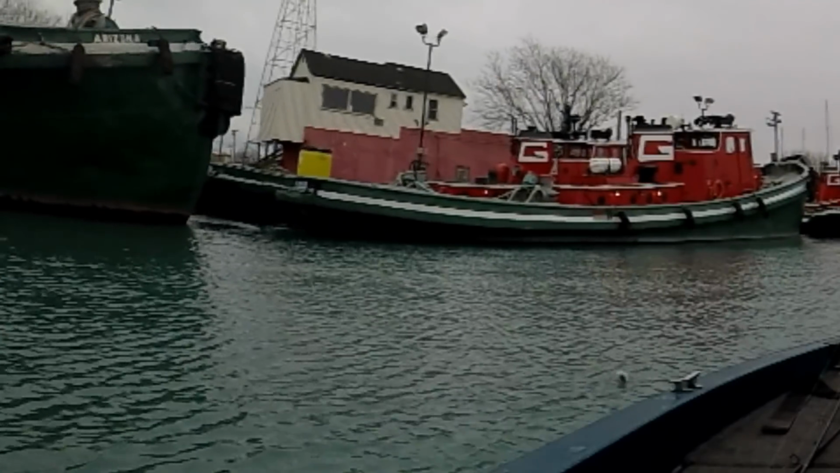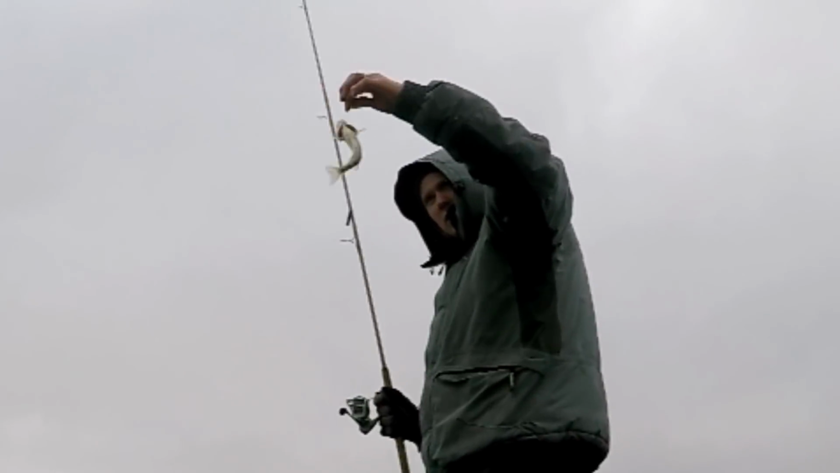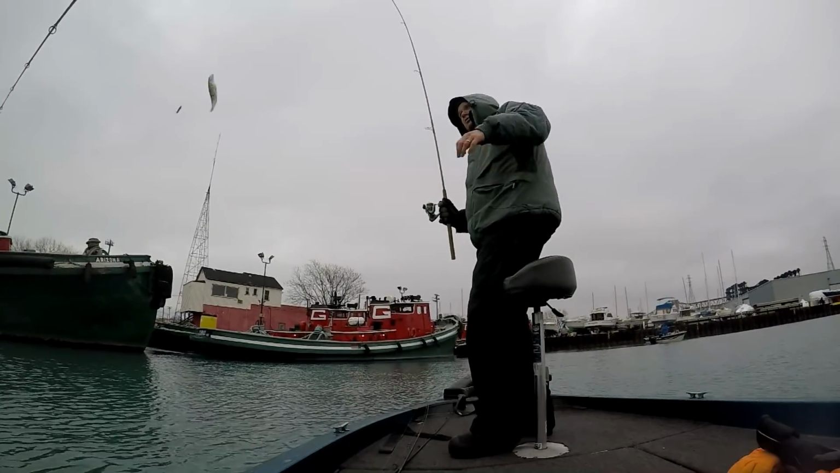And he finally got one. Smallest one of the day, too. Doggone it, I caught a perch.